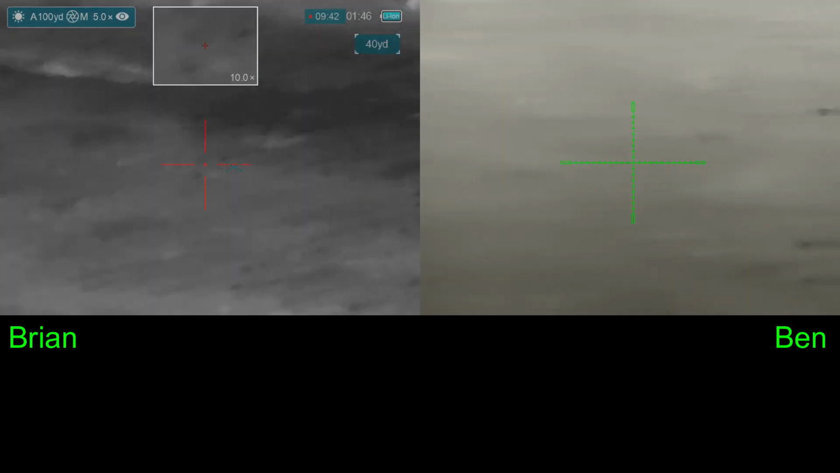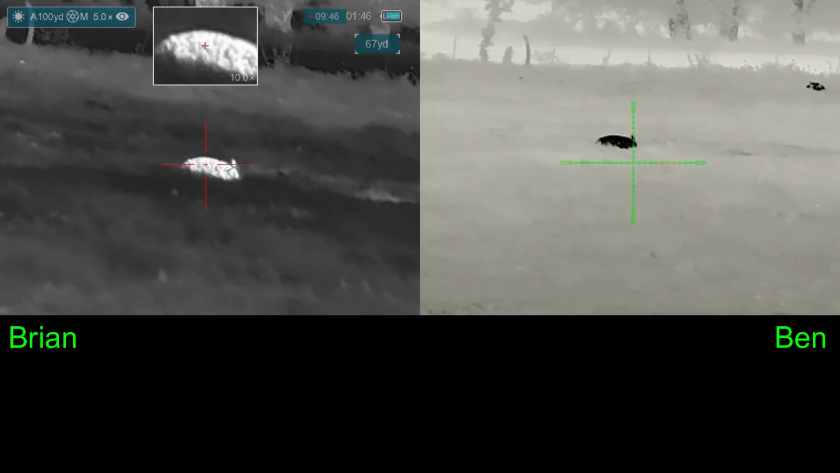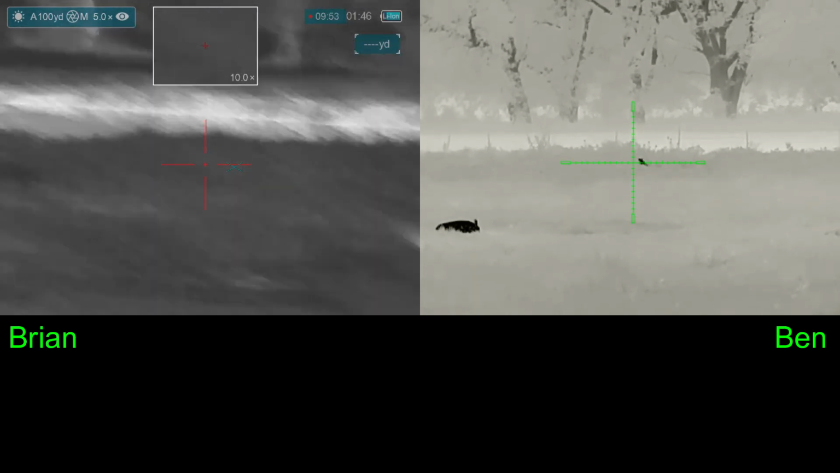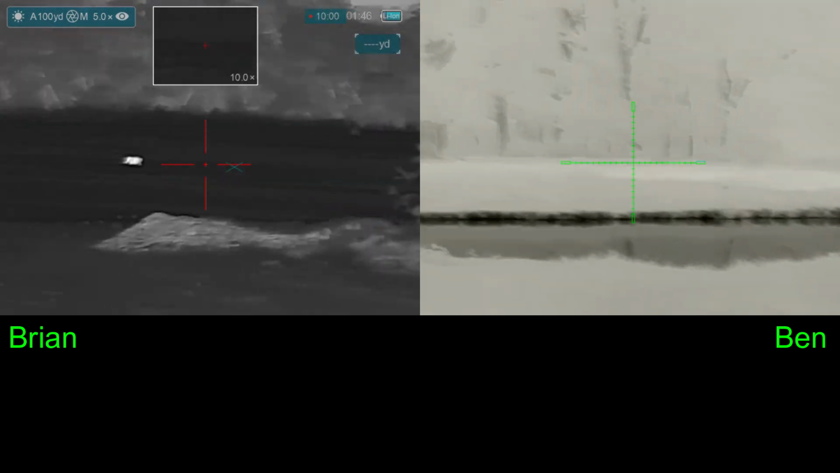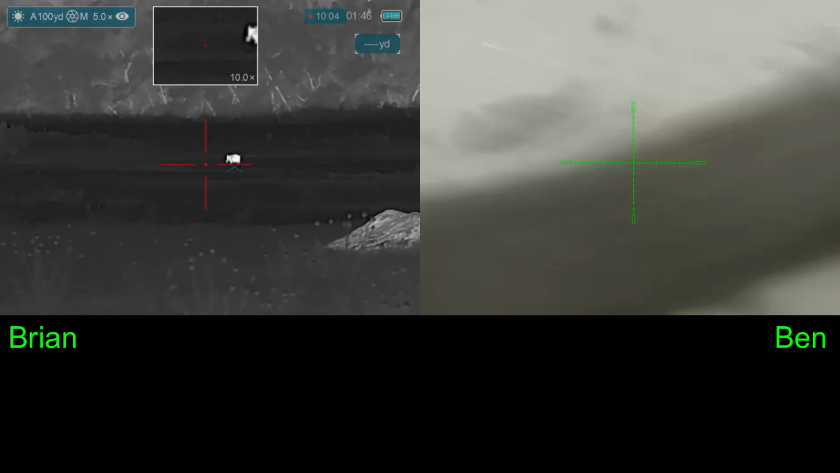Somebody in front of us making noise. We have some. I got a pig running. Hold on. Okay, come around your left.